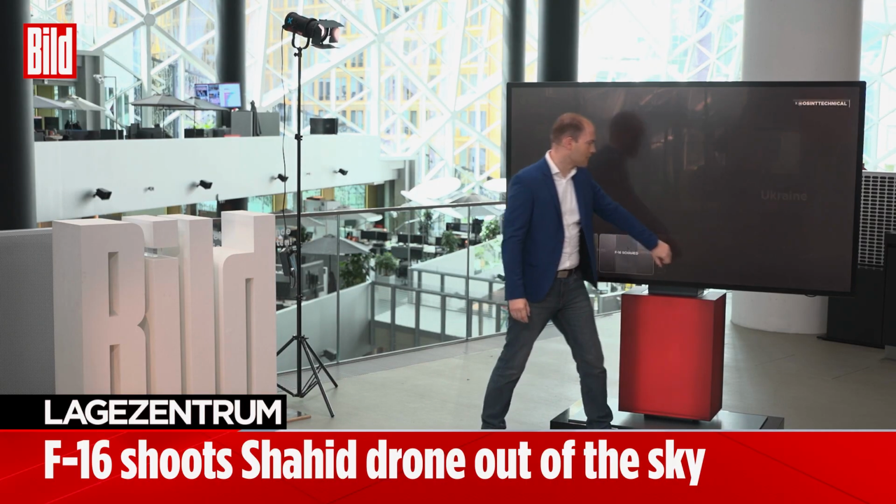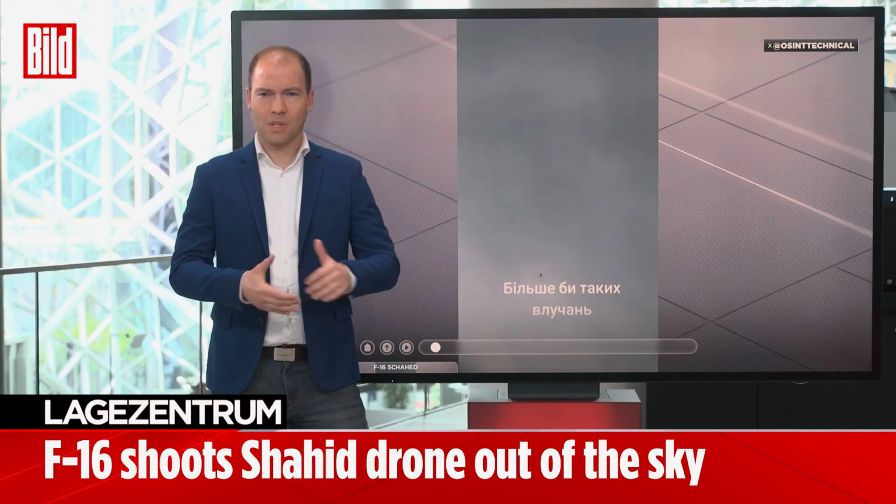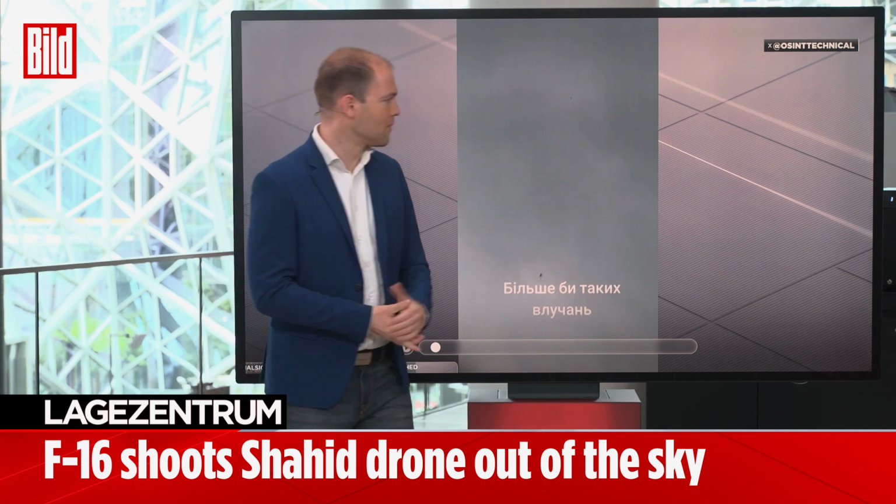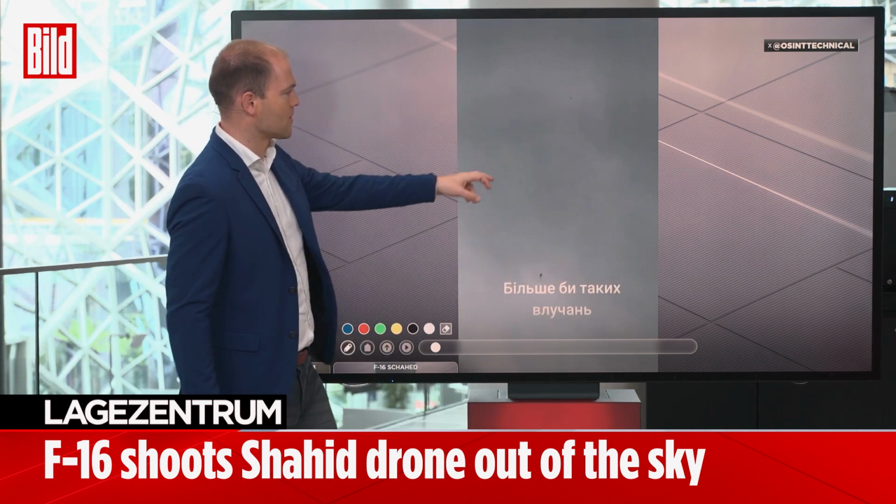And we can see here how these F-16s are being deployed, that is only partly for offensive operations. Most of them, according to our information, are being used to take down these Shahed drones, these large kamikaze drones of the Russian army, from the sky. And for now, these are just points that we need to analyze. It will become much clearer in just a moment or so here.